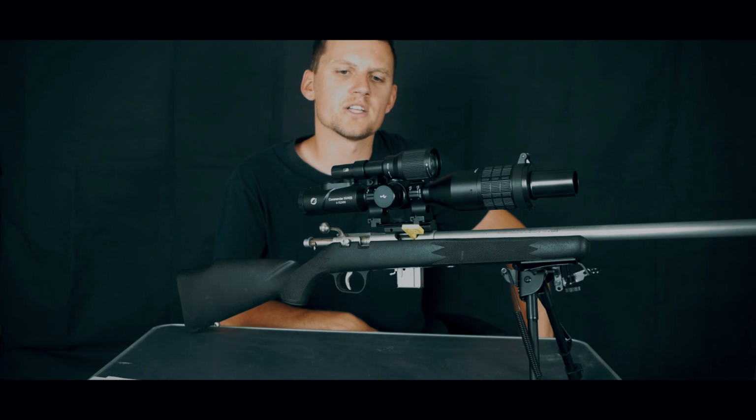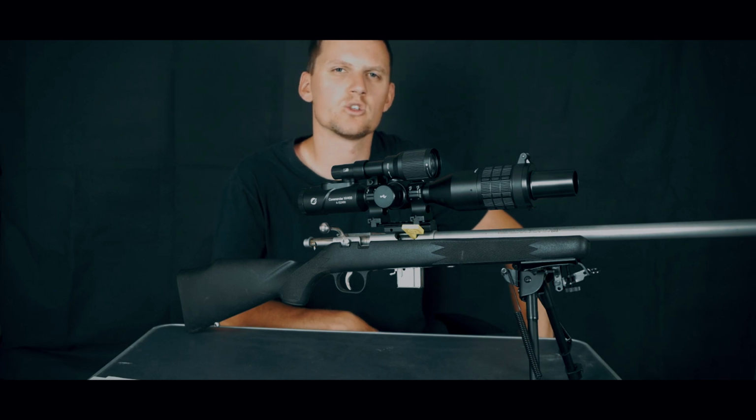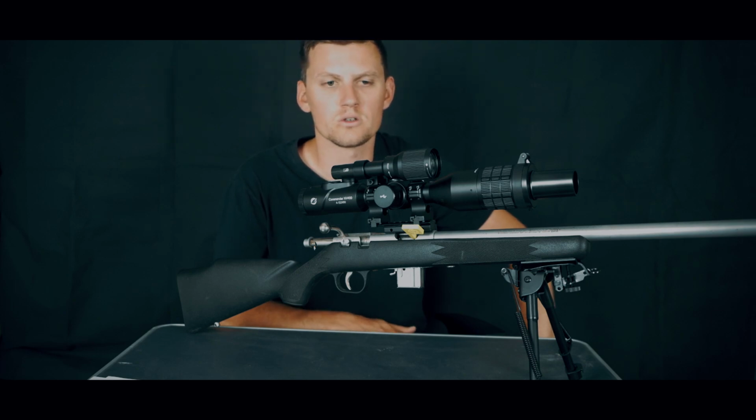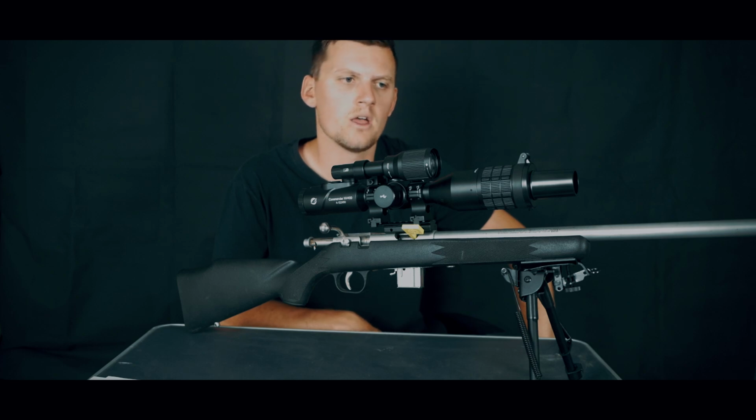I say sub 100 yards because I do think that past 100 yards it starts to get a little bit dangerous, because with that digital zoom you just can't quite see properly what you're really looking at in the pitch black. If it had, I don't know how they would do this or if they could do it, an optical zoom of 4, it'd be completely fine out to 200 or 300 yards on live targets. But yeah, that's who it's made for. Someone who wants to go out and do a little bit of pest control in the pitch black.